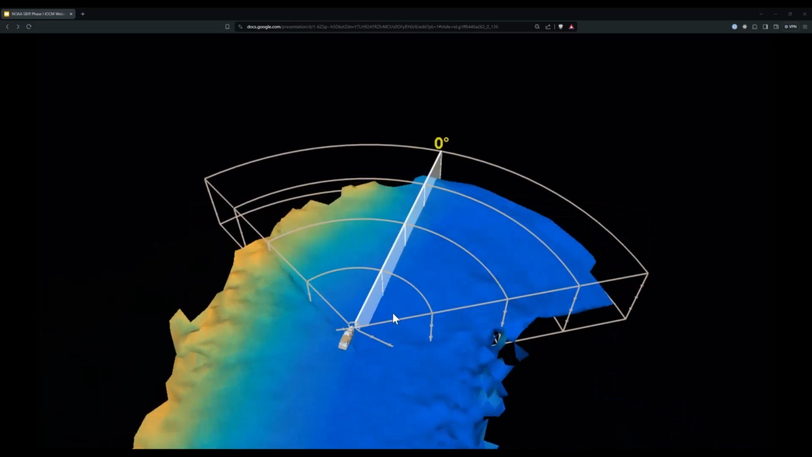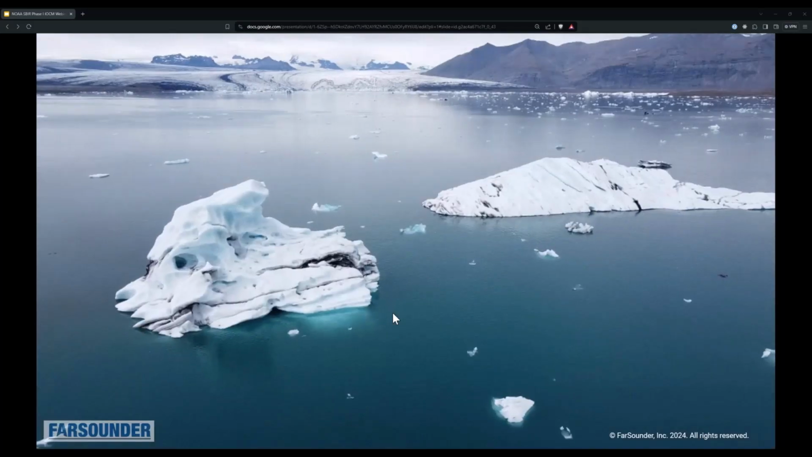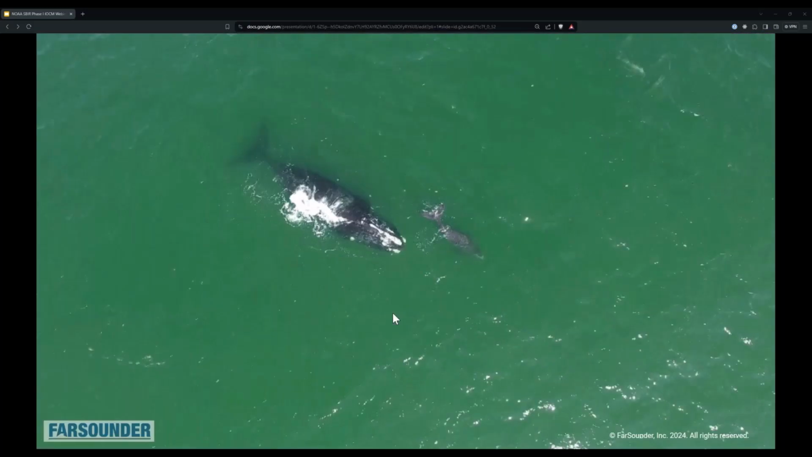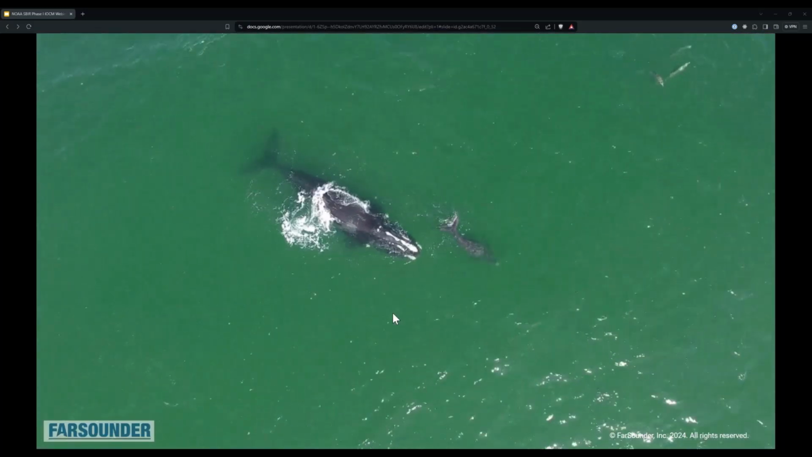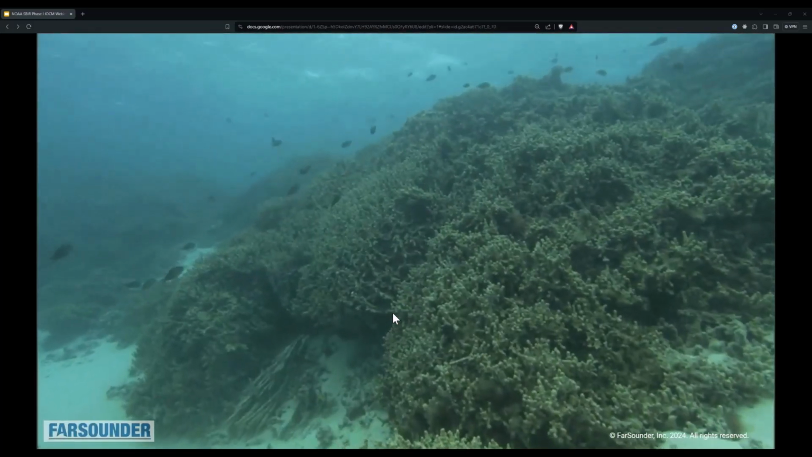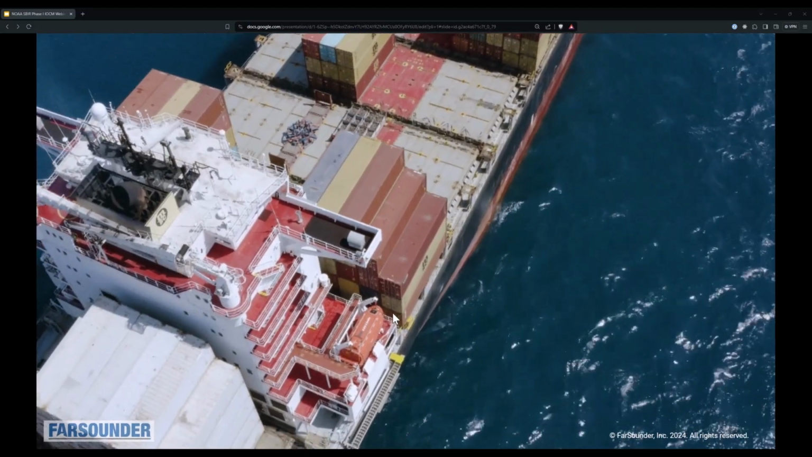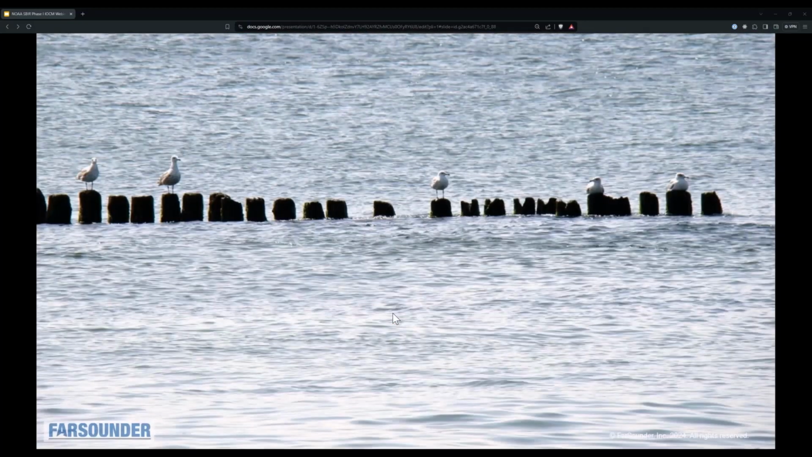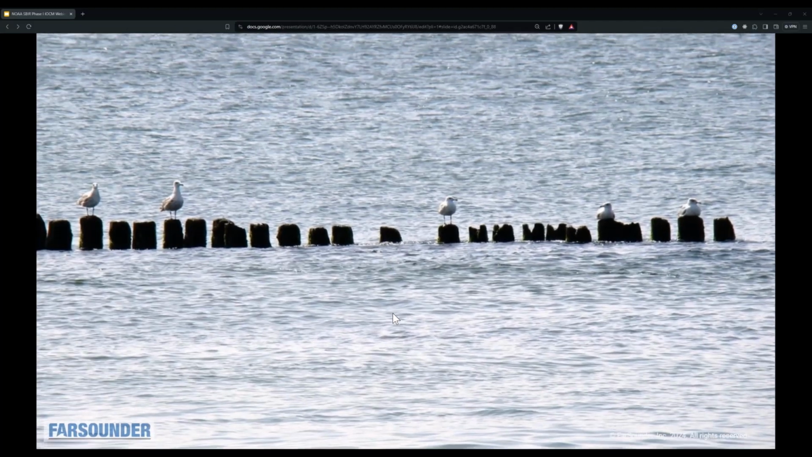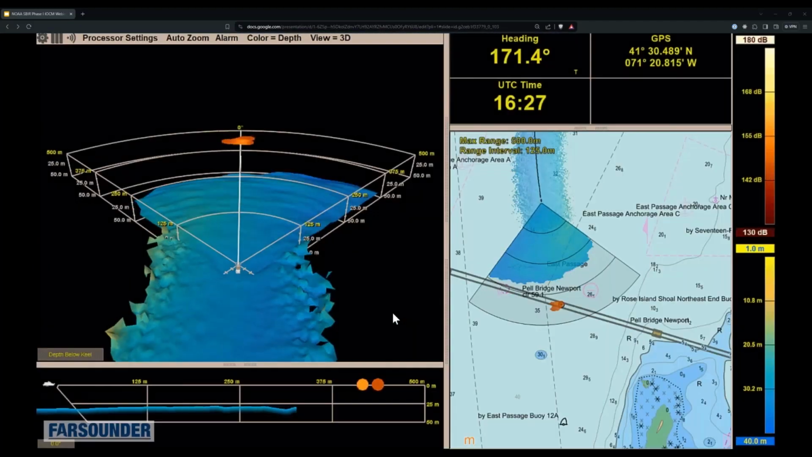Some of the things that customers use our system to avoid include icebergs when navigating in polar regions, at least while they exist, large whales and other marine mammals, rocky pinnacles, shallow sea bottoms, coral heads, shipping containers that could be lost, or any other water column hazards, unmarked obstacles, or things that might be submerged at high tide and exposed at low tide.